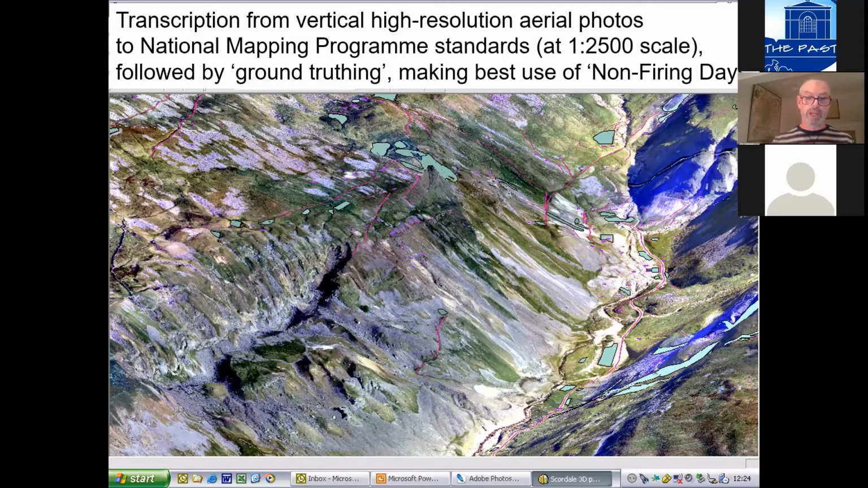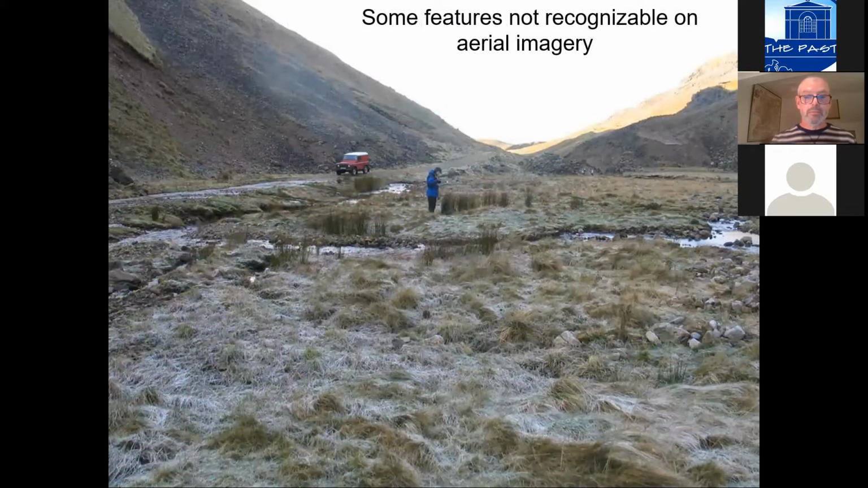This image that's on screen now is obviously not the vertical aerial photography. We were able to drape the vertical imagery over ground models of the valley, so that what you get is this sort of pseudo 3D imagery. It didn't quite work out as we were anticipating.